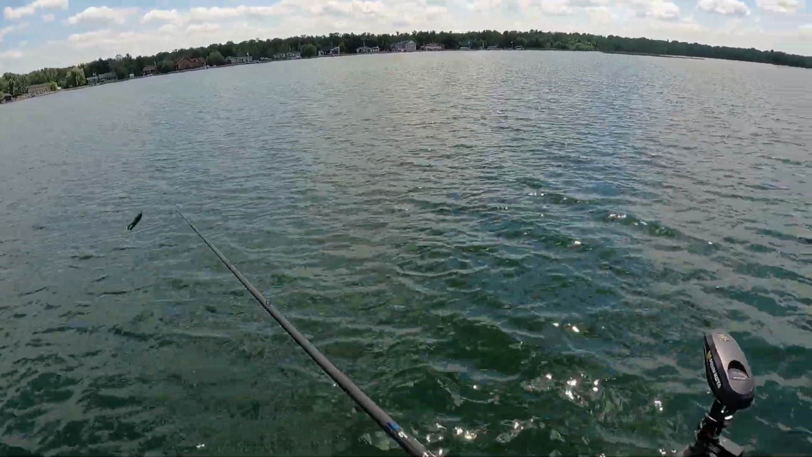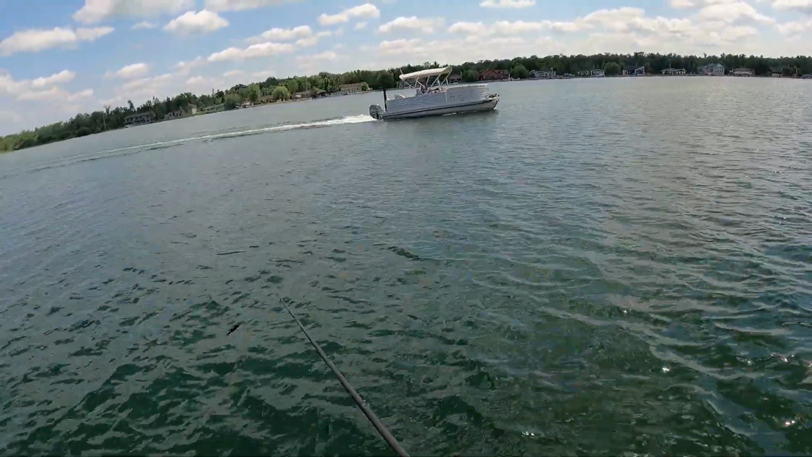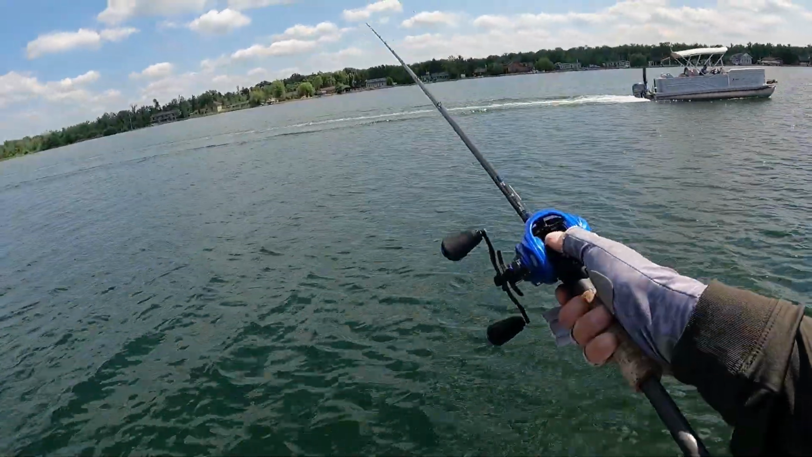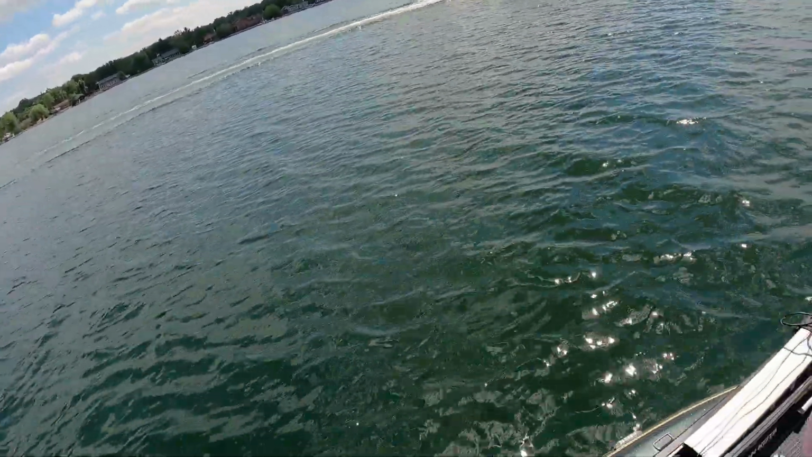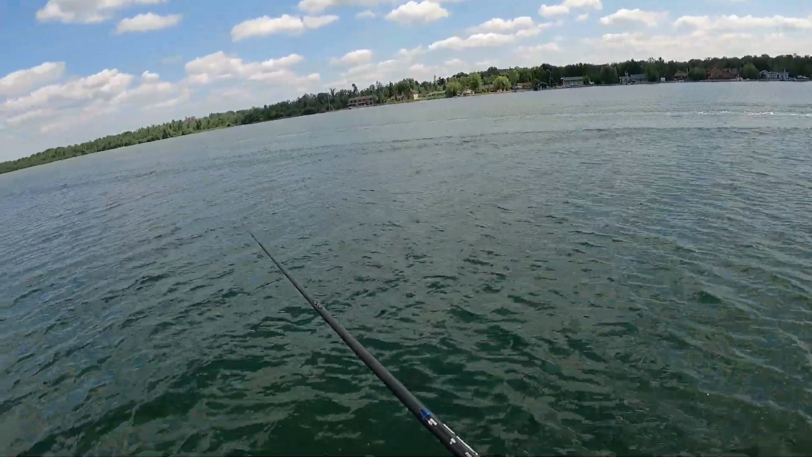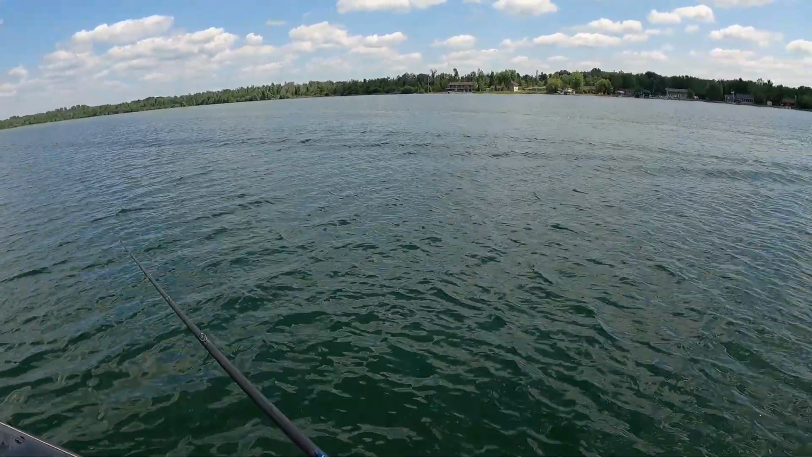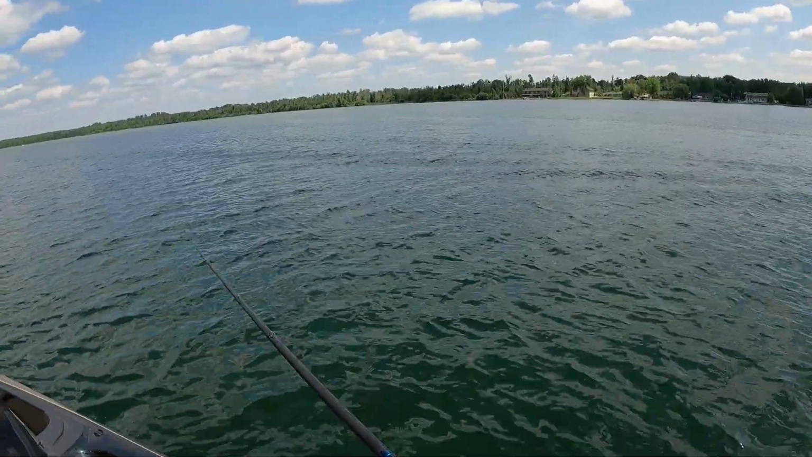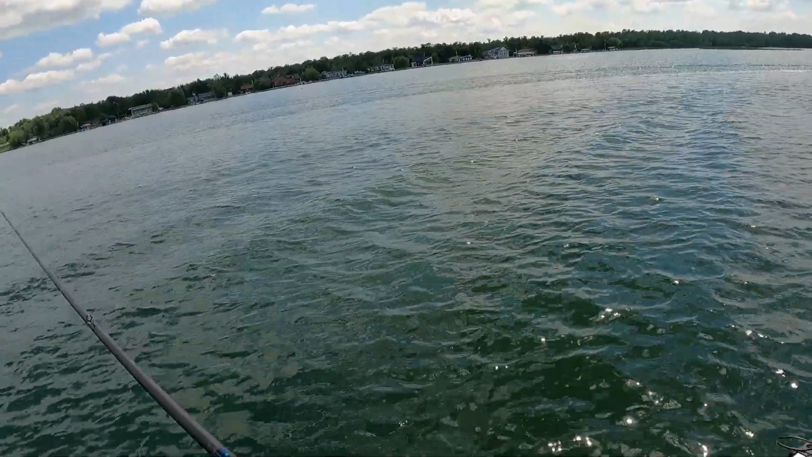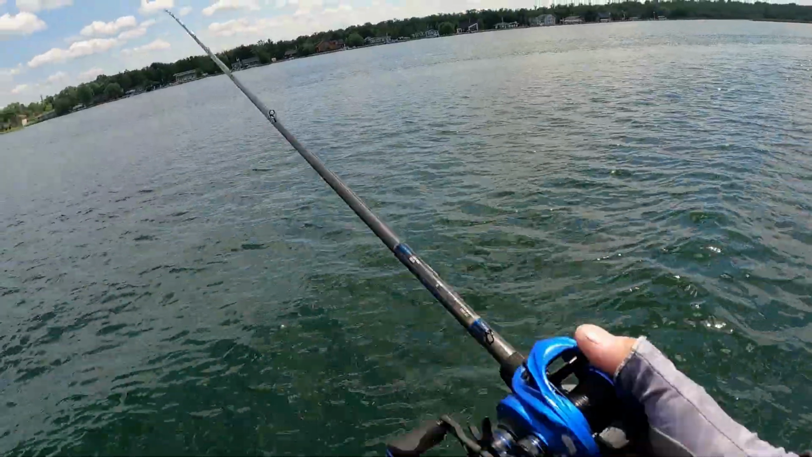This guy's going right over where I'm fishing. Whole lake, everywhere else to go. He could have went somewhere else. Stupid. Man.